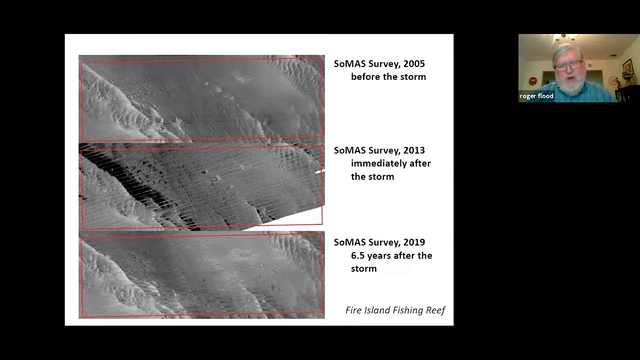And there are actually a few more surveys done in this area, and I'm not going to show them, but I can tell you that a USGS survey in 2012, just before Sandy, showed no black filling in the troughs. And our survey and the USGS survey in 2014 shows it there.